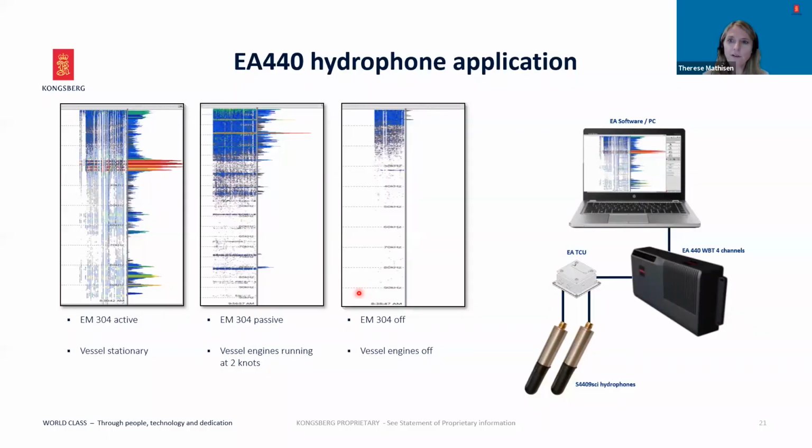The final application of the EA440 that I'm going to talk about today is the hydrophone application. By connecting hydrophones to the WBT, the EA440 can be used to monitor and visualize the noise level picked up by the hydrophones. Kongsberg hydrophones are used. These are high-end hydrophones with working frequencies from 1 kHz to 90 kHz. Connected via the WBT, the lowest frequency that can be monitored is 10 kHz. Typical application areas are to monitor vessel noise, such as that from propeller, or to listen to other hydroacoustic systems.